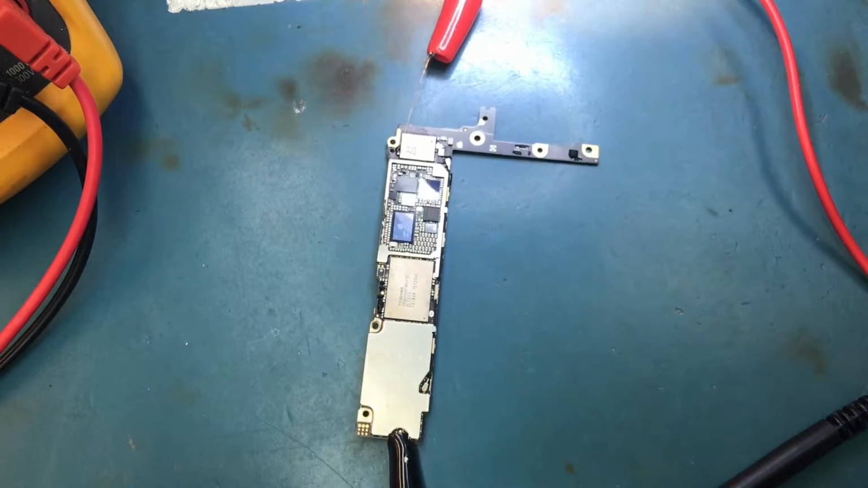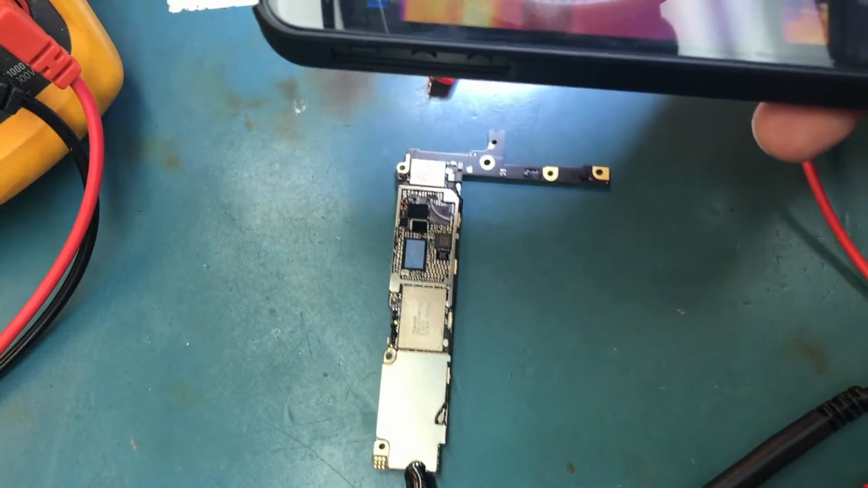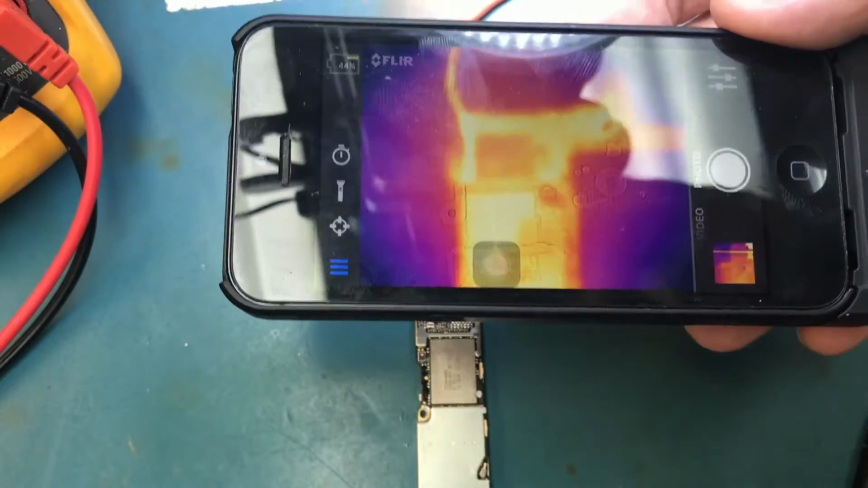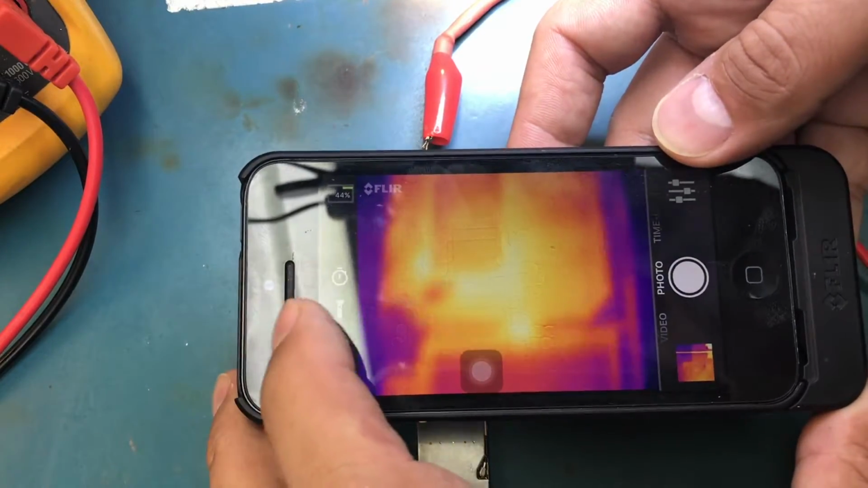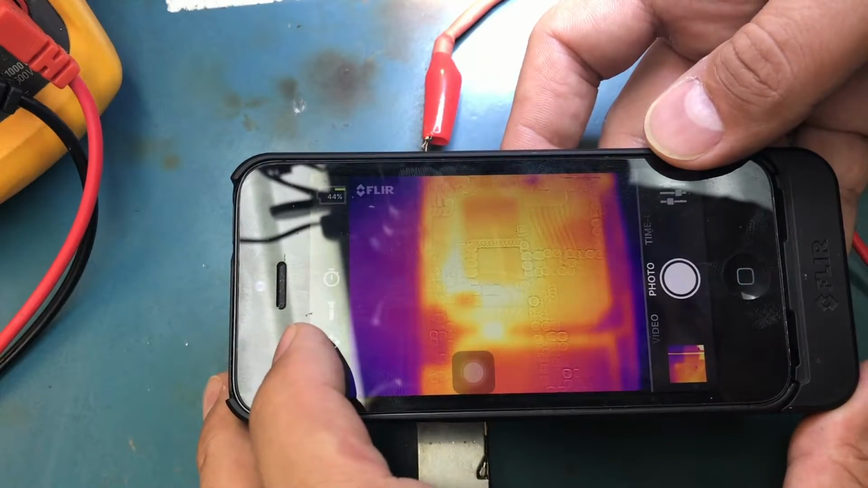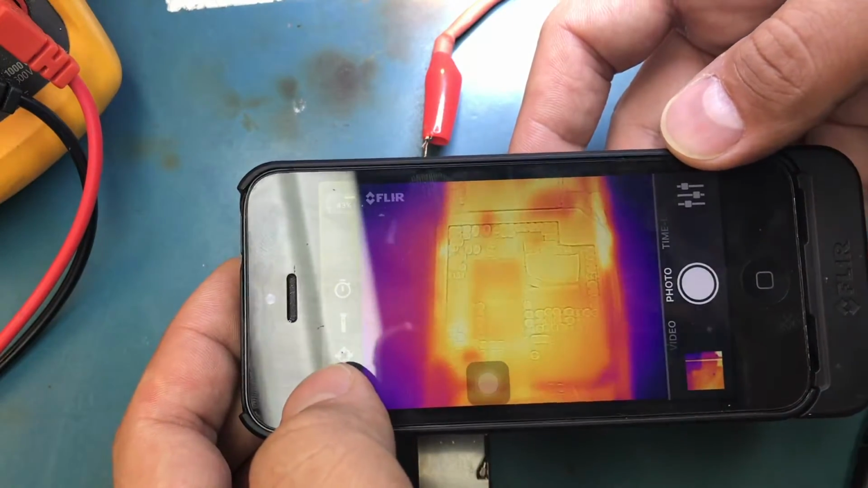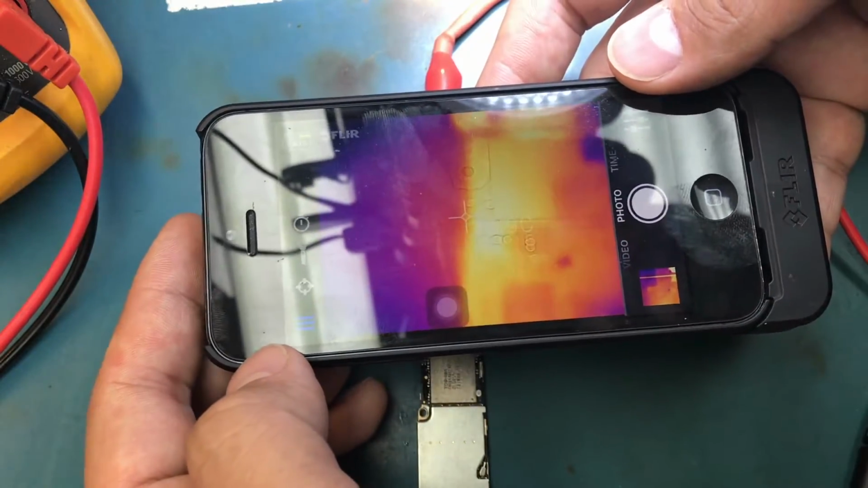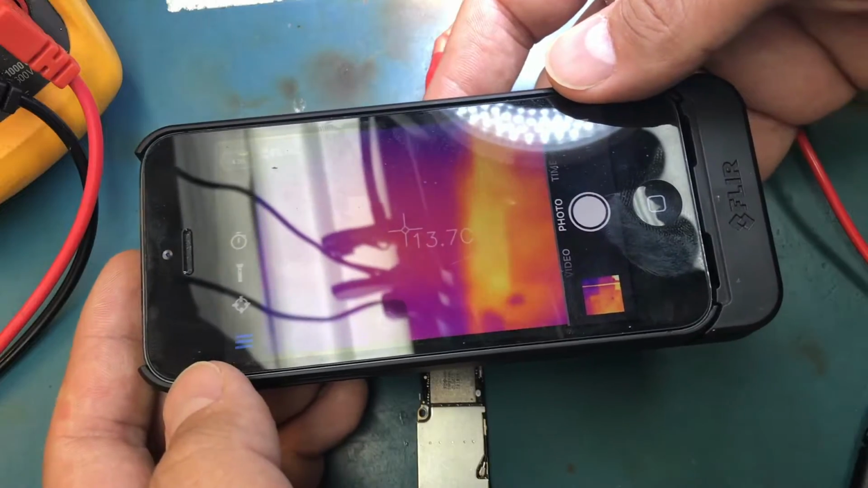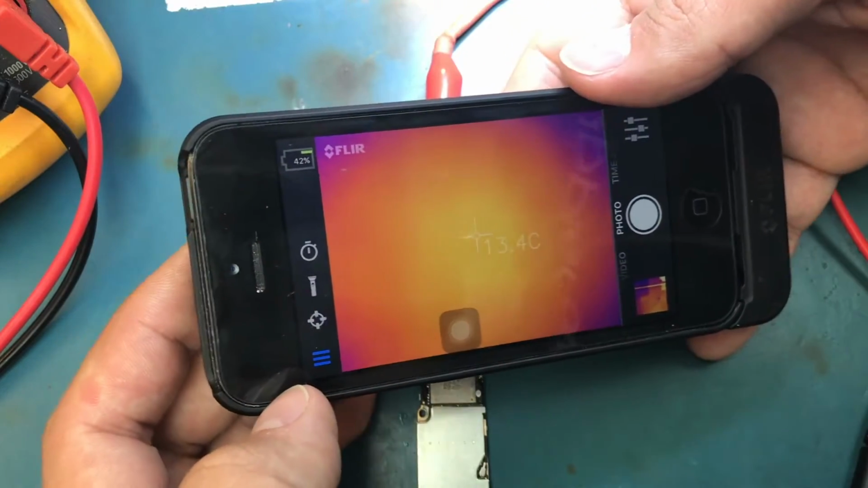Okay, so here's the board. It's still connected to the current. And let's hover the camera above our phone. Let me enable the temperature. Okay, I see 17 degrees. It's a little hard to see. 13. Yeah, you see I'm just pointing.